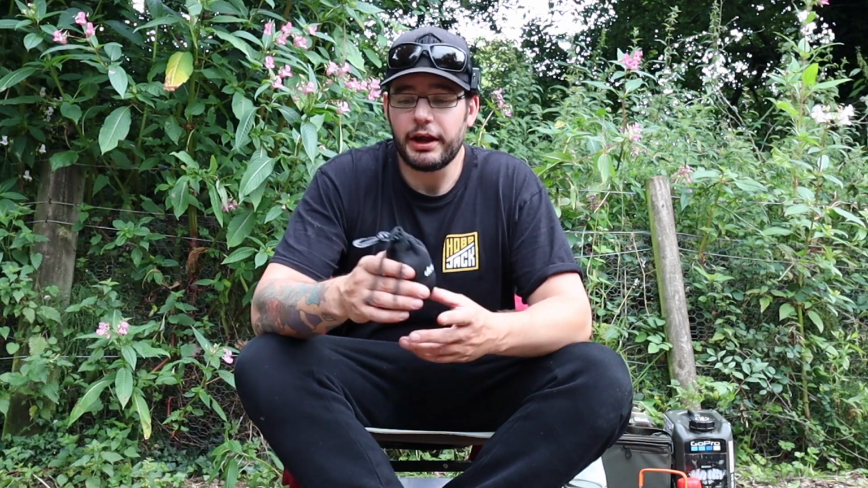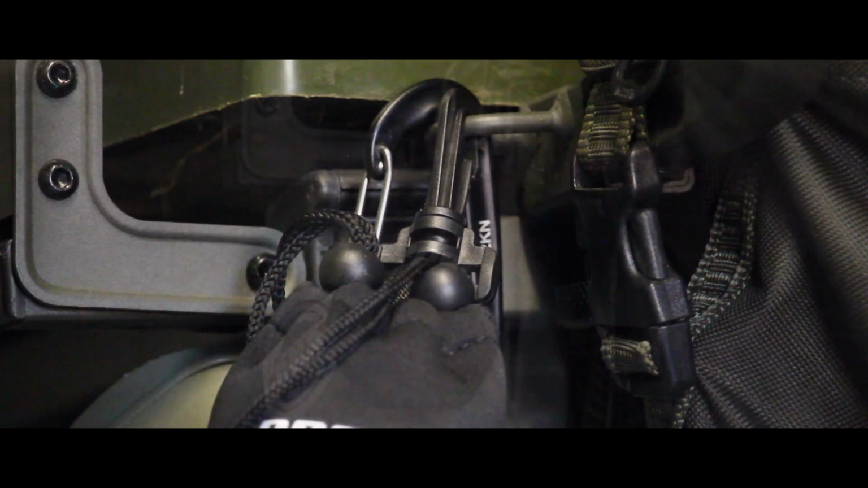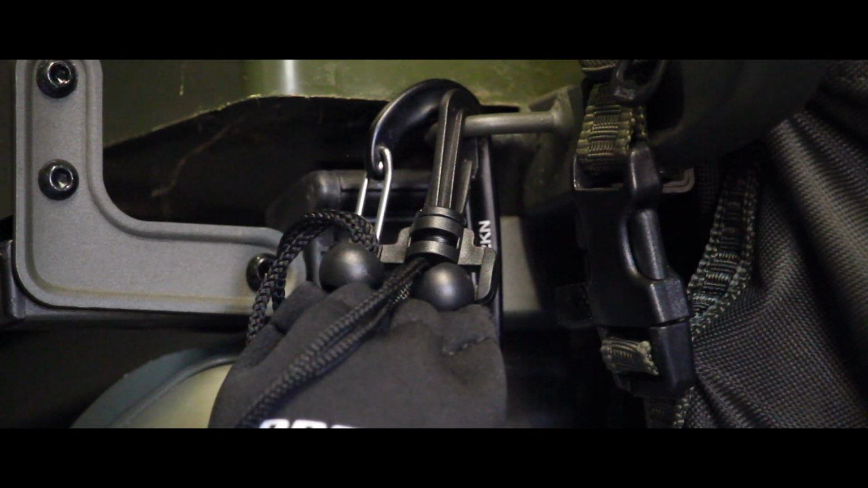Now, I use the Deeper Chirp, and here it is in its little neoprene bag. It comes in a little neoprene bag, and it allows you to clip it onto stuff. I clip it onto the side of my barrow, onto one of the ring eyelets on the side of the barrow for attaching your bungees to, and that way it's really easy to get hold of. When I rock up to the lake, if I decide I want to use it, I can easily take it out, put it onto the spod rod, and have a few casts around with it.